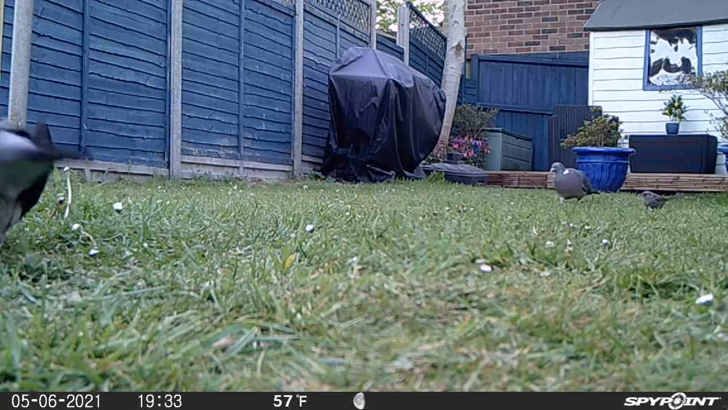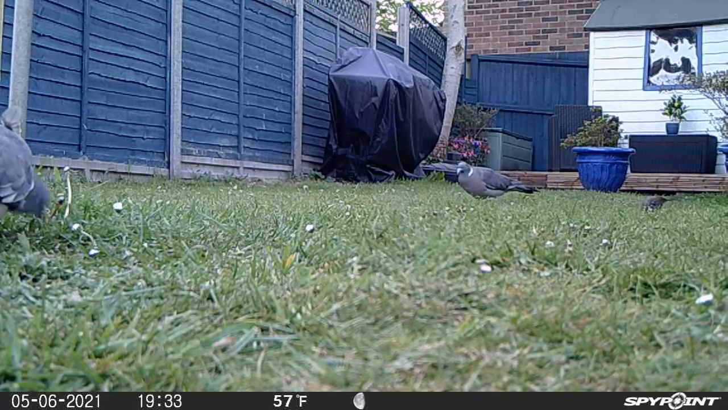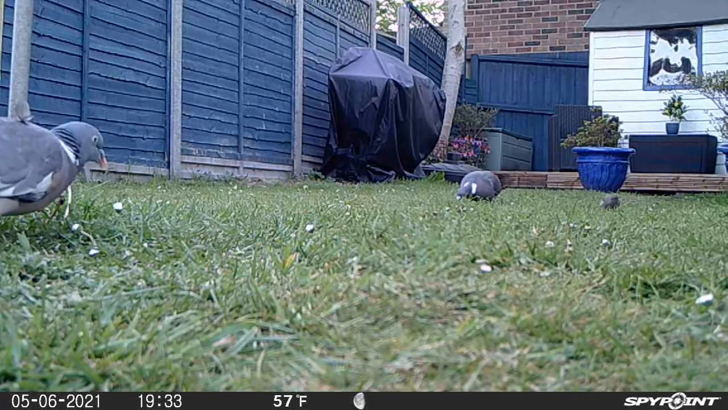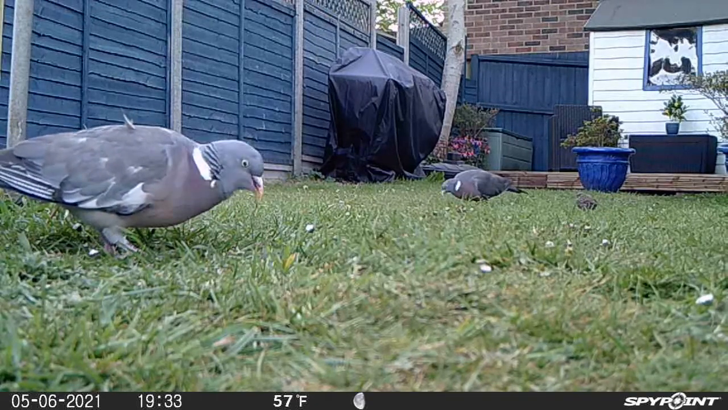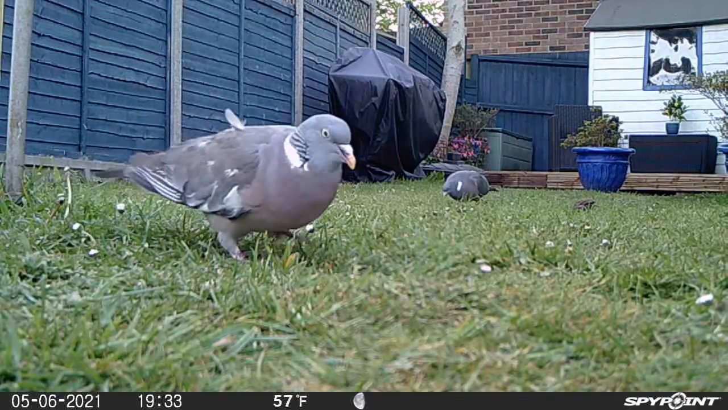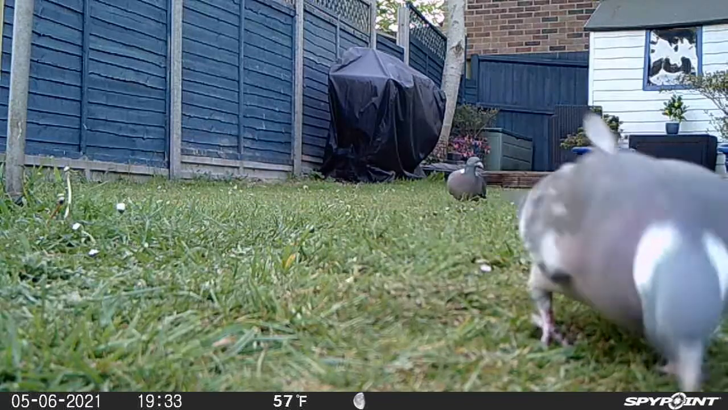A couple of our resident pigeons. They're quite loud and noisy, especially when one's trying to mate with a female that's really not that interested. But they seem to be just enjoying the food for the moment.